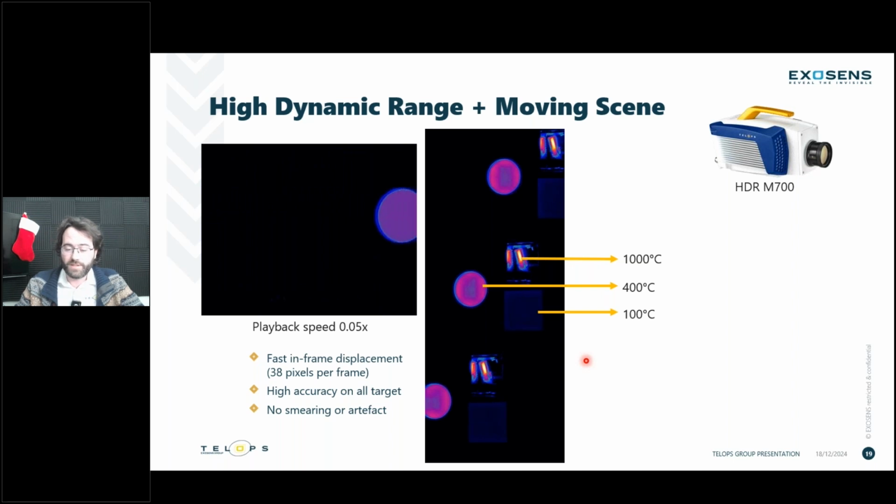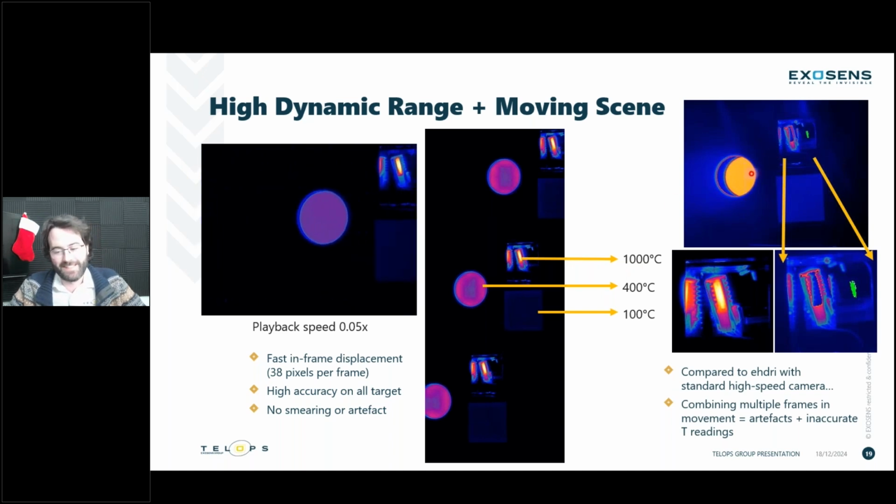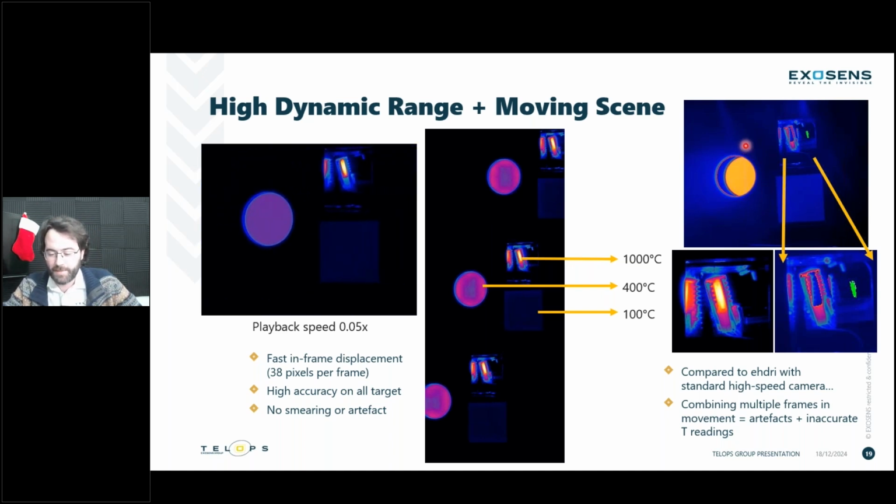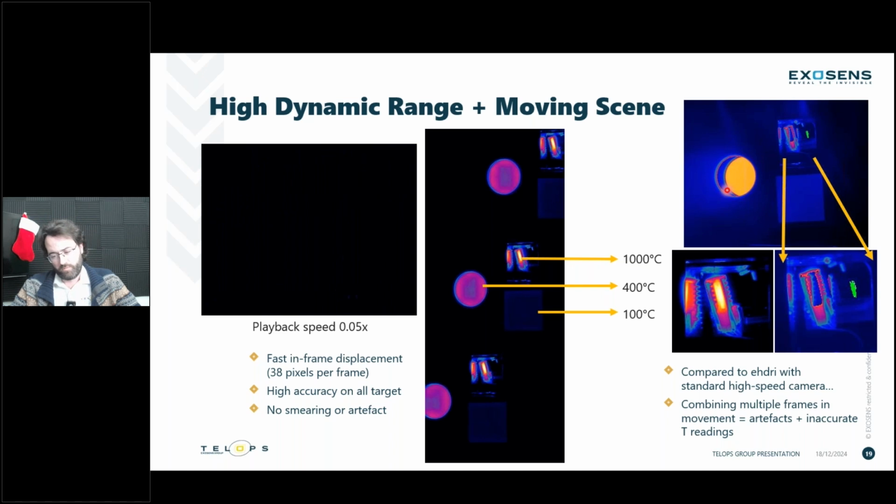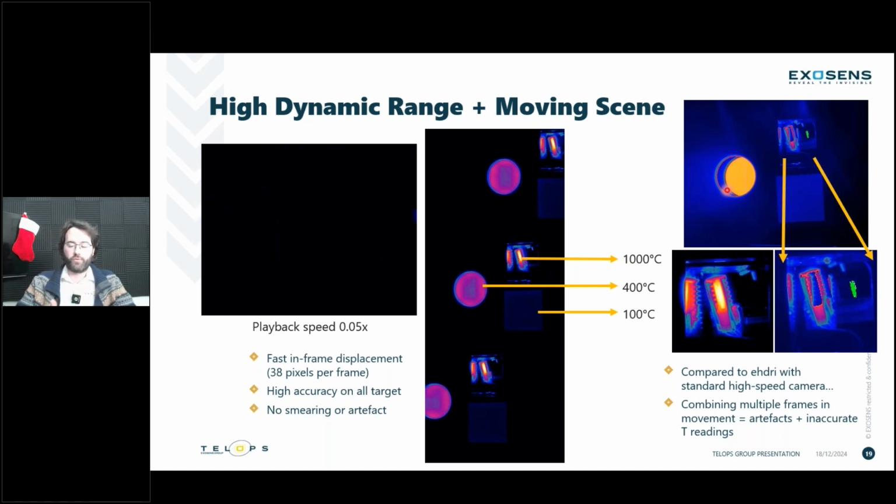But now if we try to do that with a standard camera, and that's where it gets important to compare those, we have a pretty messed up image in this case. So this is pushing the HDR to its limit. You get pretty absurd artifacts in this case when you combine 3 or more frames at different exposure times, where you can see the saturation, or otherwise you have holes in your heater or a little higher temperature bits in the middle there.